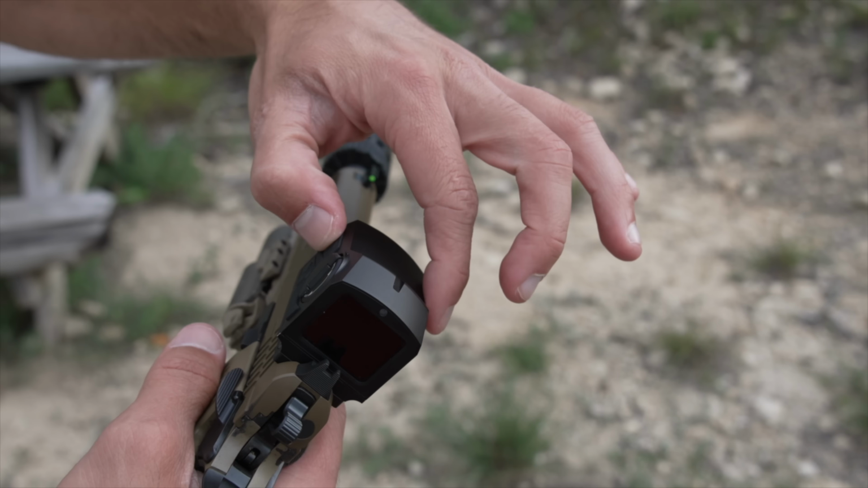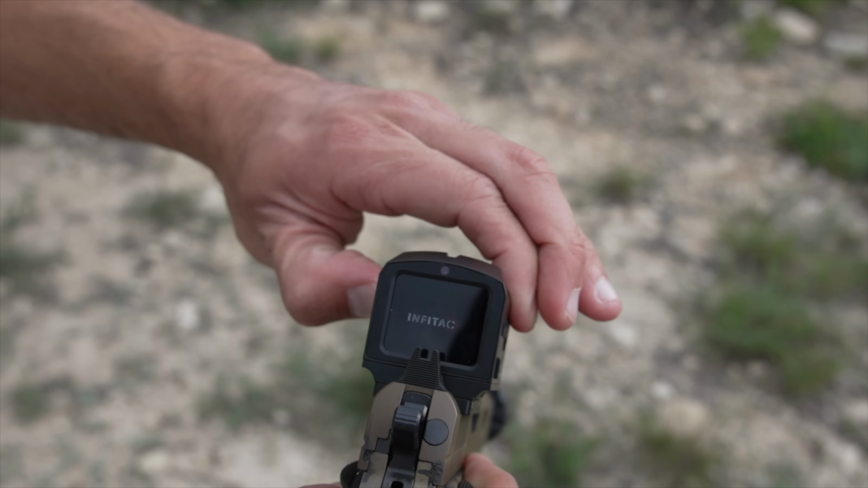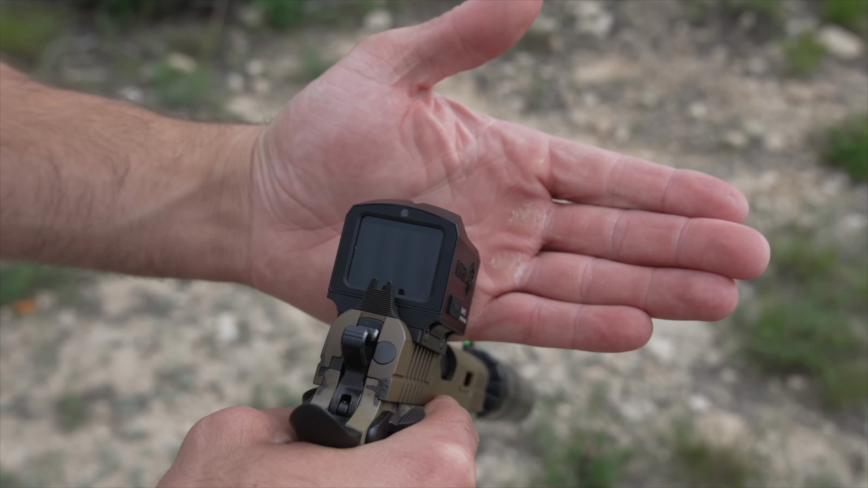To power the thing on, you just press and hold this for a few seconds. You'll see the Infotech logo pop up here. What I learned though is it's gonna want to refresh right away. So it's best to actually cover this for the first few seconds.